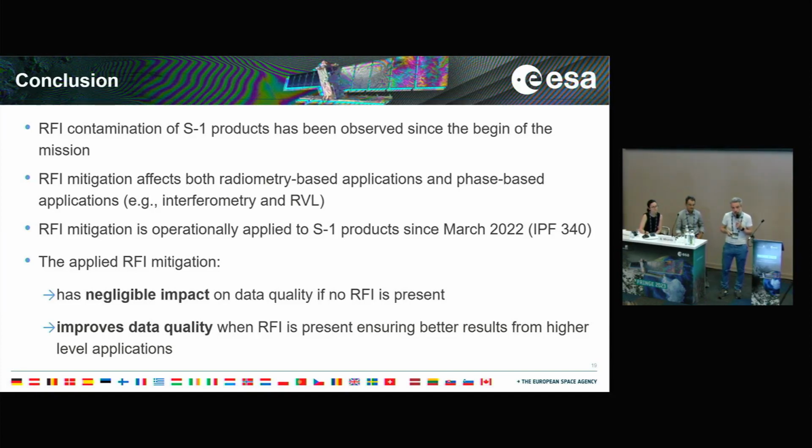This is the conclusion, basically, where I summarize all that I have already said. Just a final note, this RFI mitigation is operationally applied to Sentinel-1 products since March 2022. So now it's more than 1 year that it is applied. We didn't receive complaints from the interferometric community, so hopefully this evolution was well accepted and is working well for all of you, and thank you for your attention.